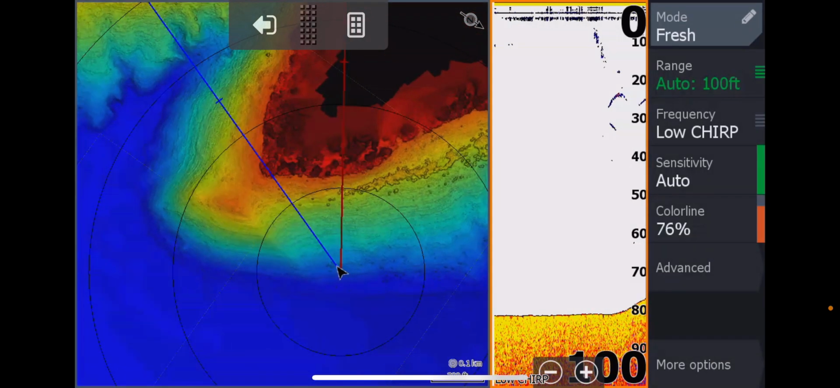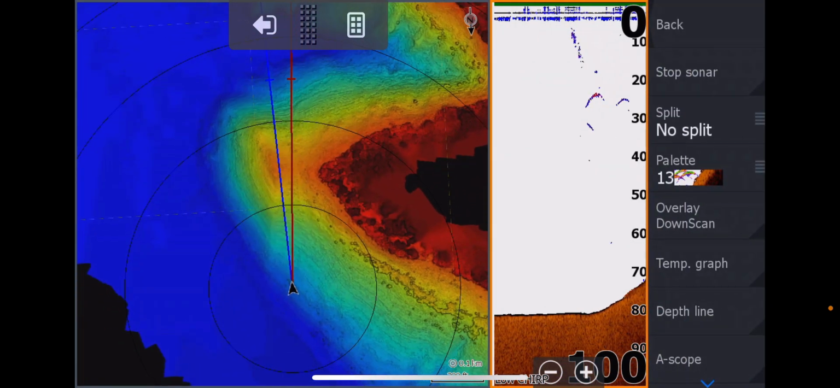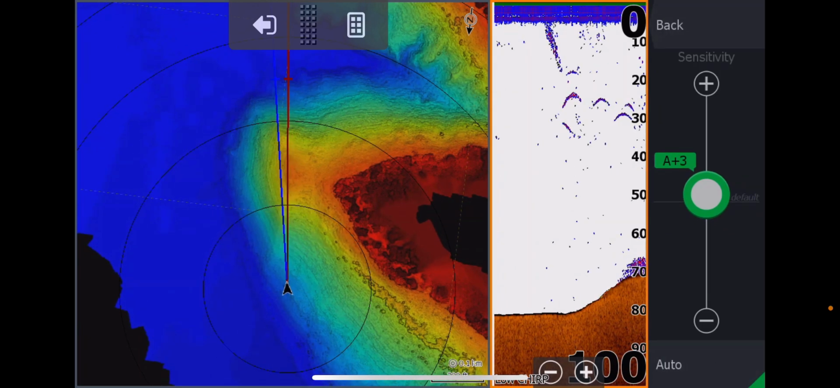Sonar isn't even set up. Jeez, John, forgetting all these basics. Okay, we've got to bring up our sensitivity slightly. Bring it up. Oh, look at that. Where's my DD22 now?